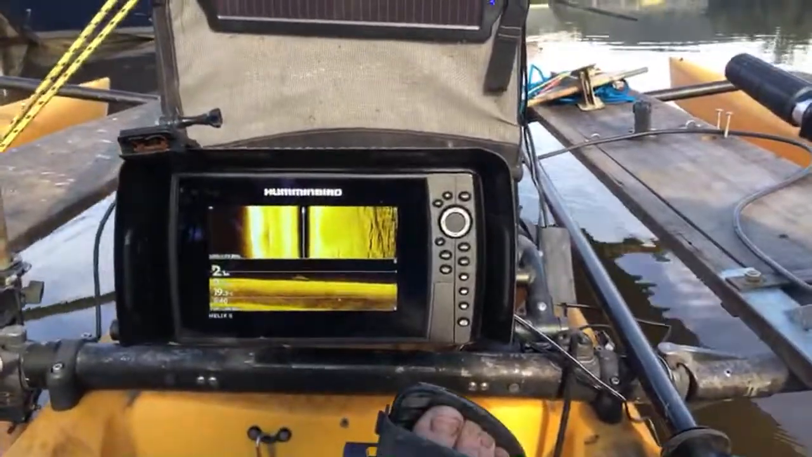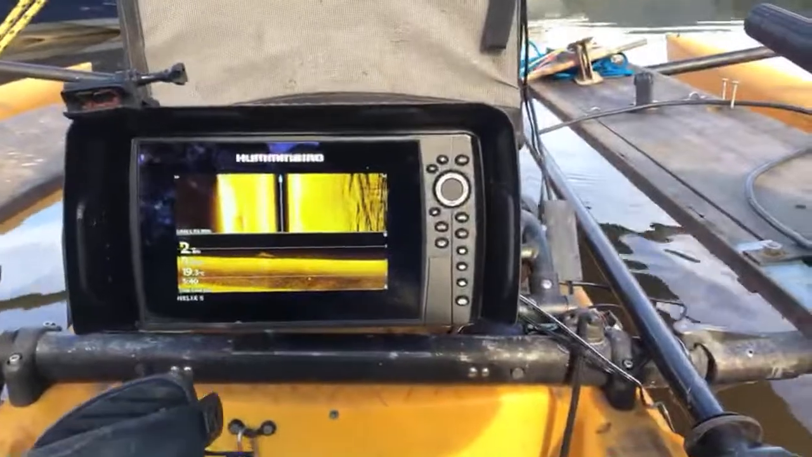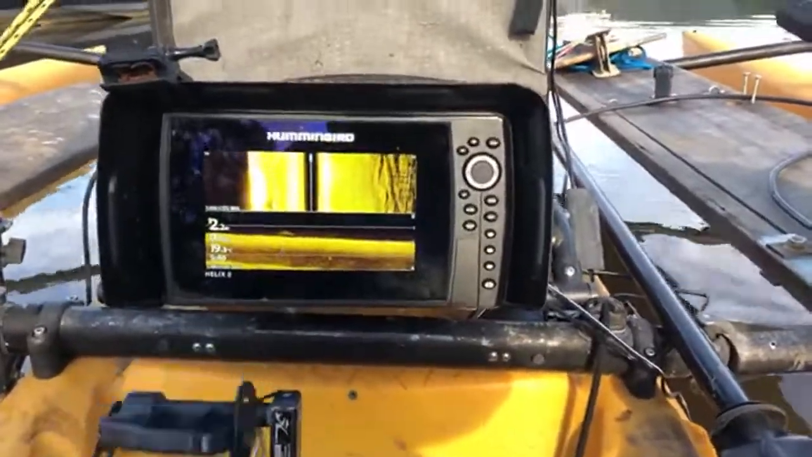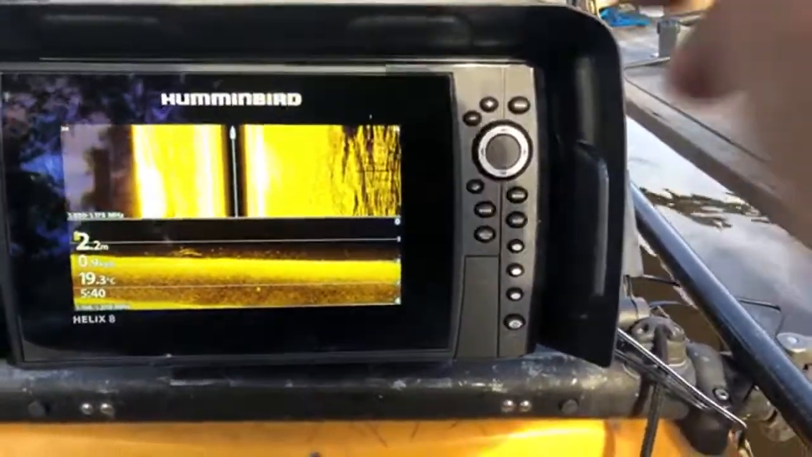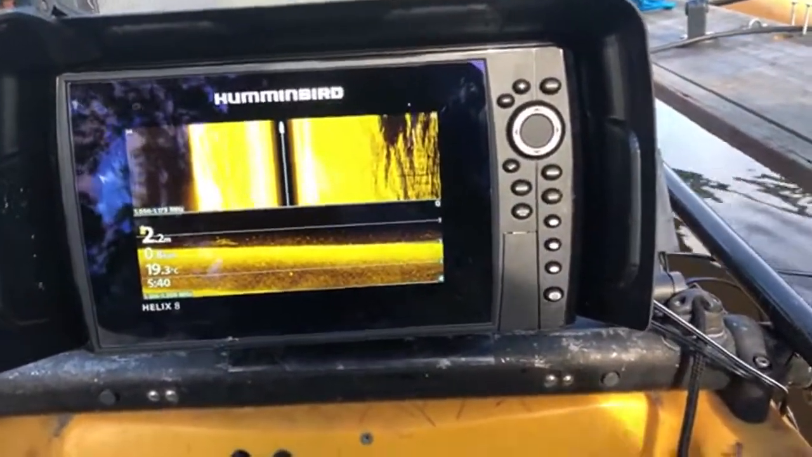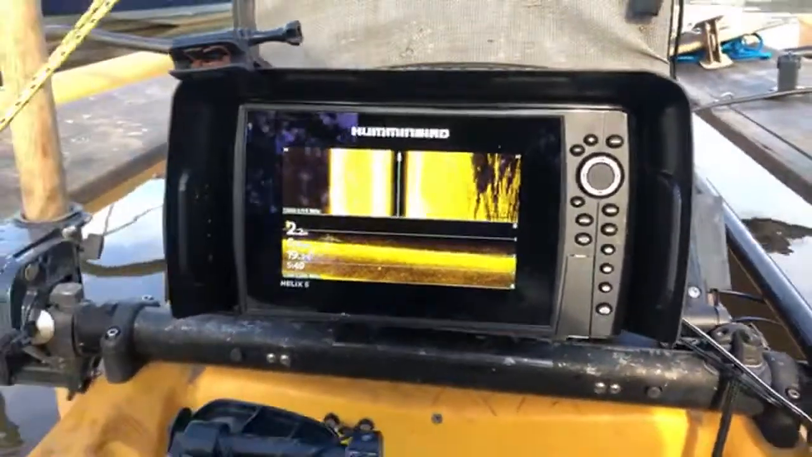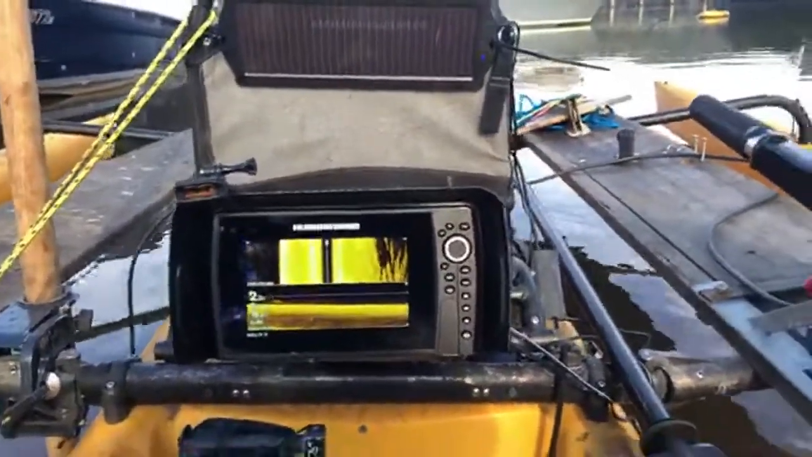So what we're looking for at the moment is one of these black poles. It's been washed over. I think I saw it earlier. As you can see, there's so much debris on the bottom of the river, and there's still lots of debris sitting in there. So the water is actually quite dirty.